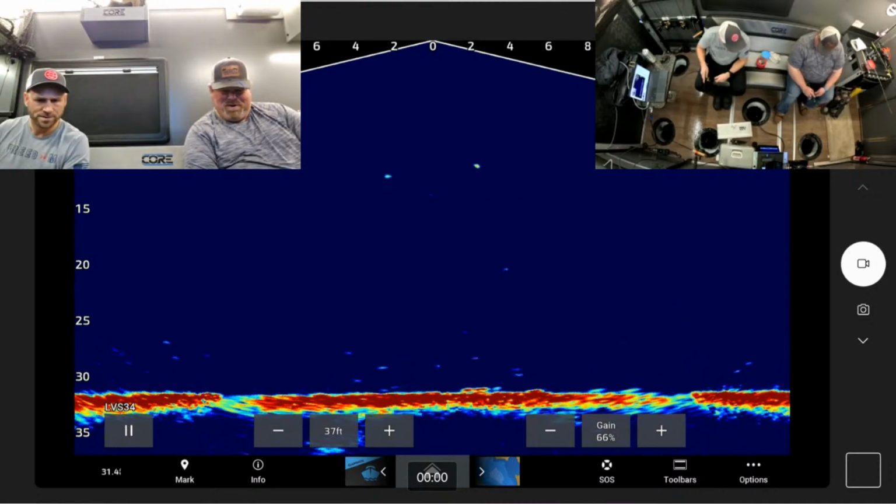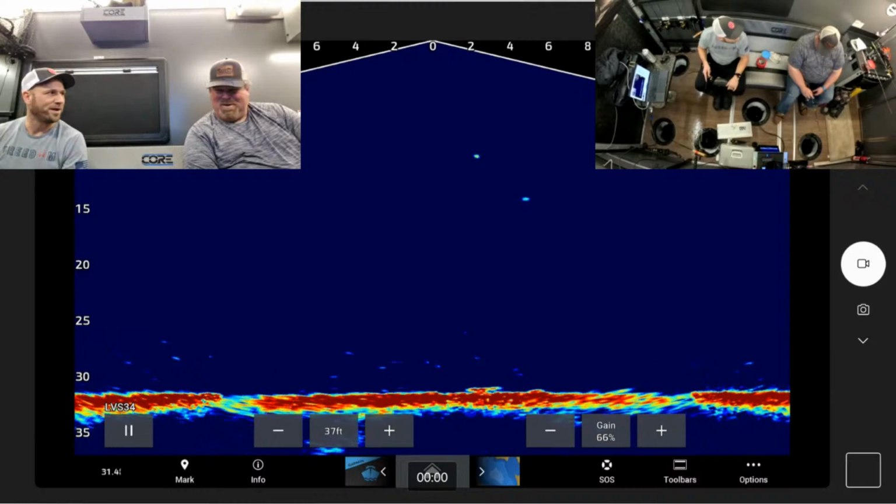Ooh, that's a big mark. Of course, right after I lower the minnow.